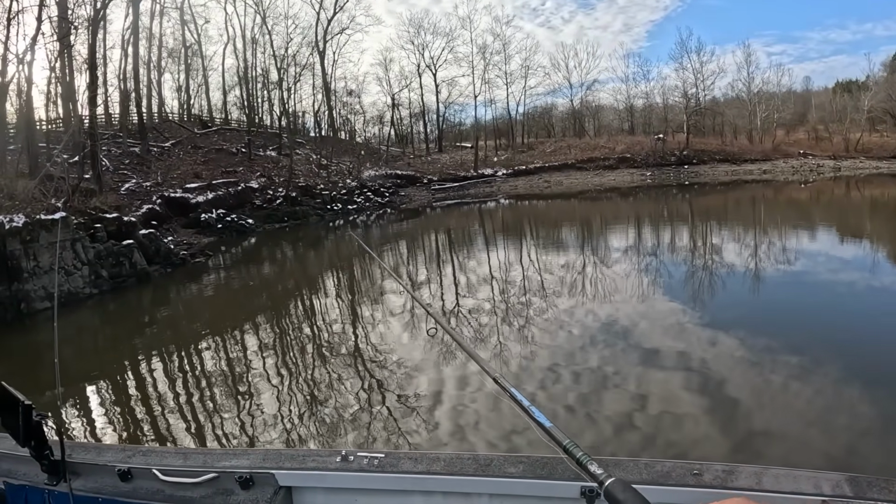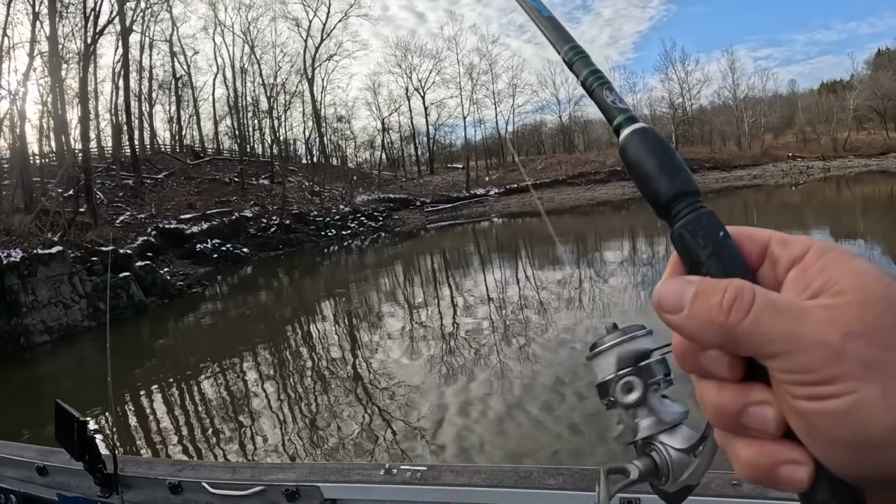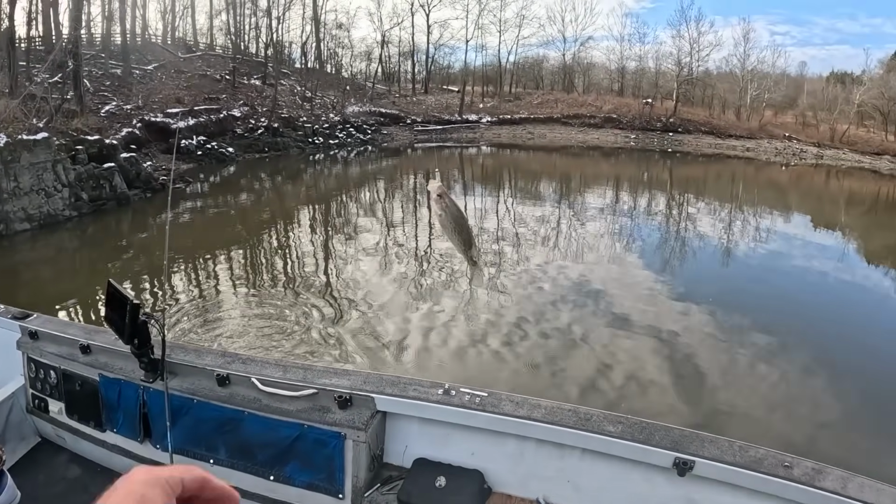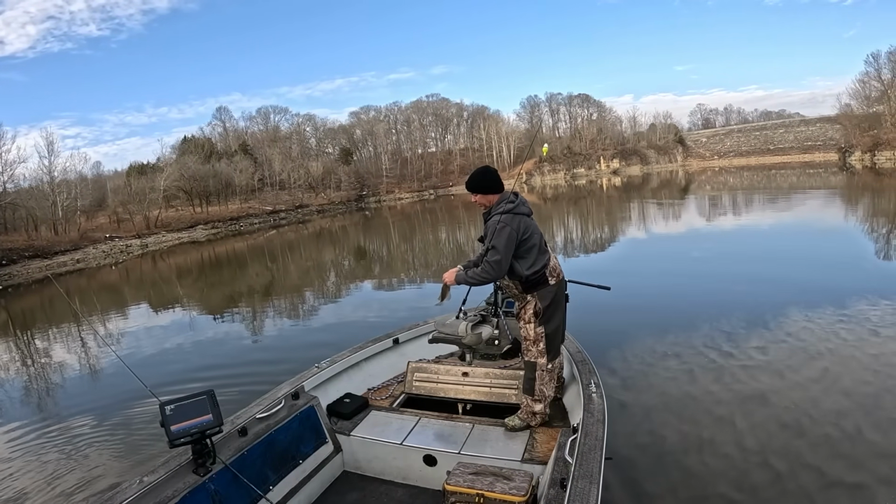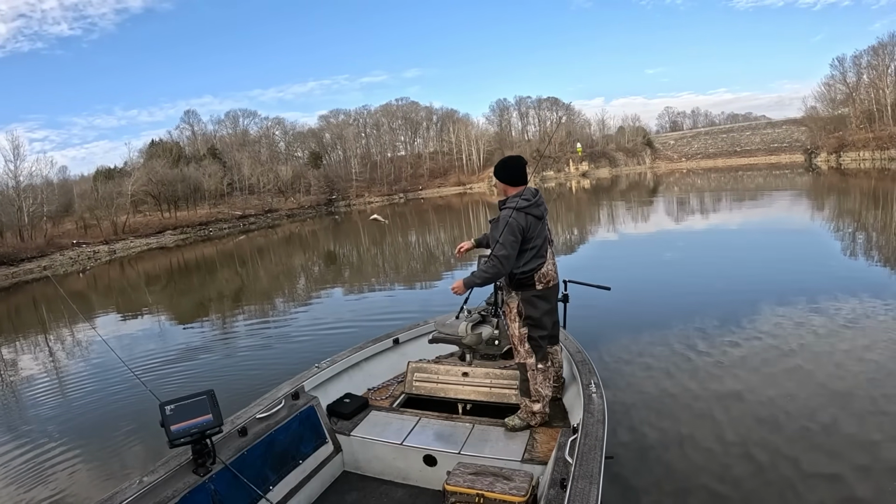Main thing is I just wanted to show you guys this technique a little bit more. You guys seem to like that last video. Now this fish here hit hard, but I don't think he's much. Or is he? Yeah, that's a good fish. Yeah, nice black. Actually, he's about 9.5 inches. We'll let him go too.